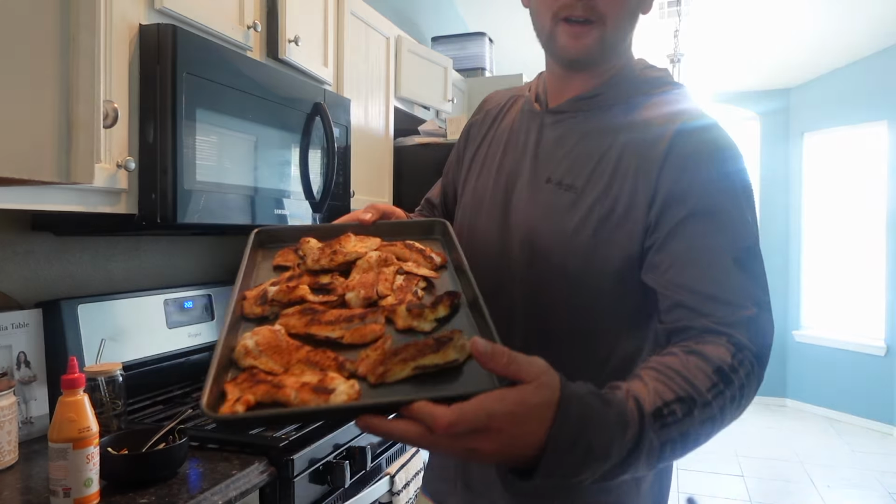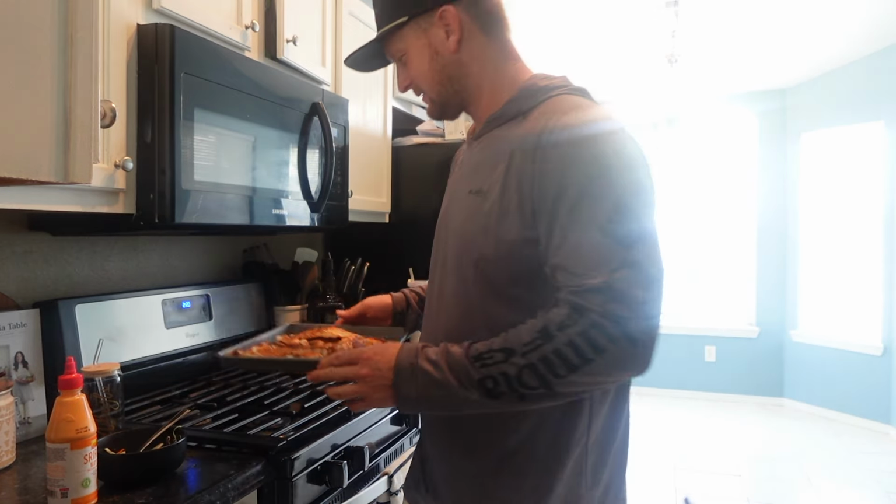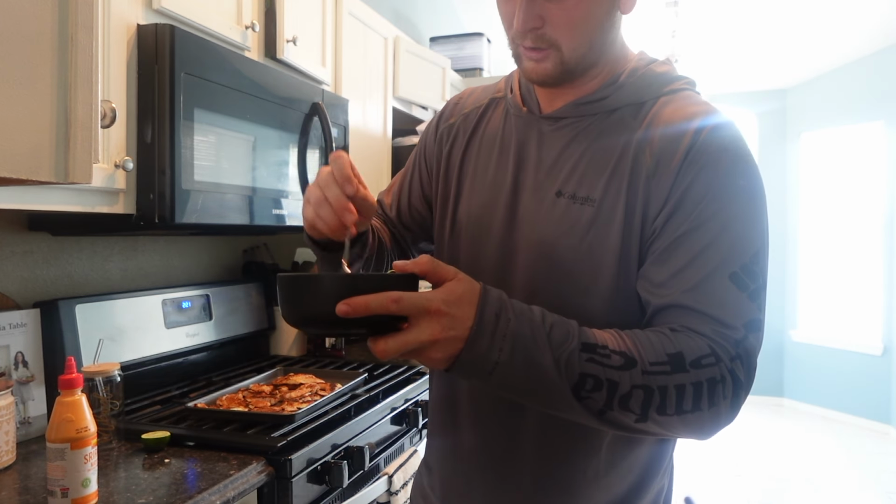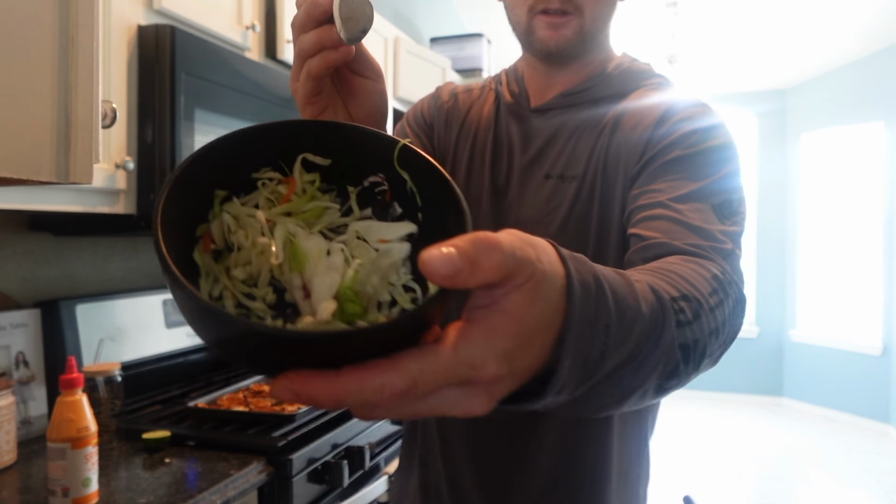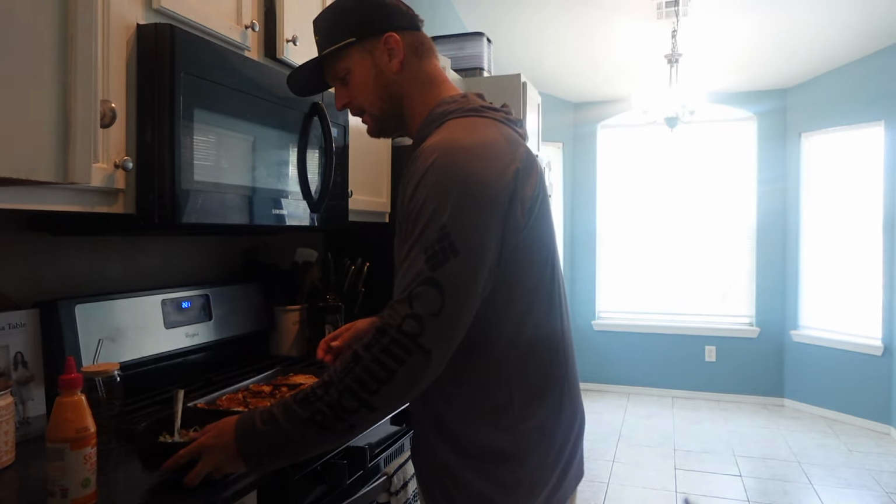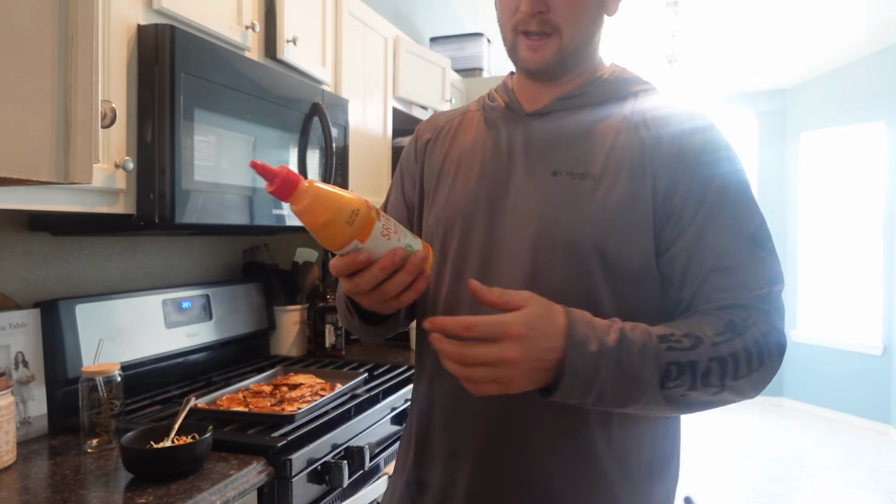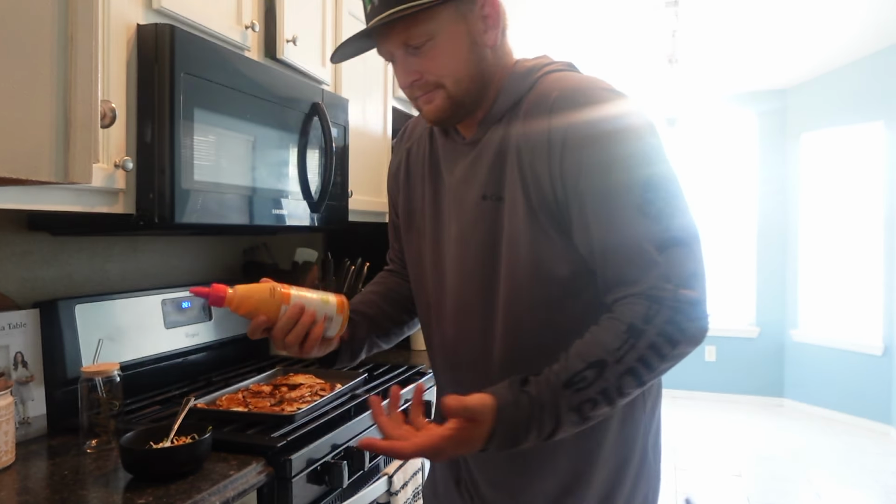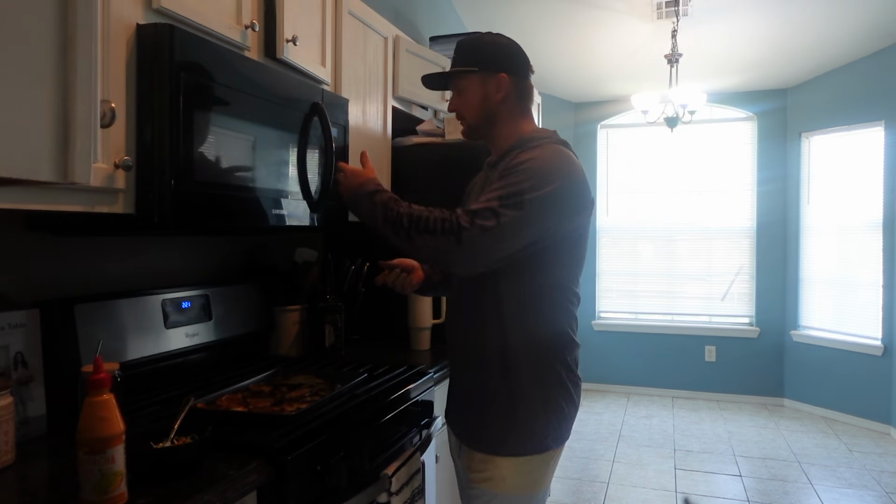Right, so I got the tray of fish. I got the tri-colored coleslaw with some lime. See it right there, pretty limey, smells great. I usually mix mayonnaise and sriracha, but I have some already made sriracha mayo. That's what I got. We make sushi sometimes, that's what we use for sushi.